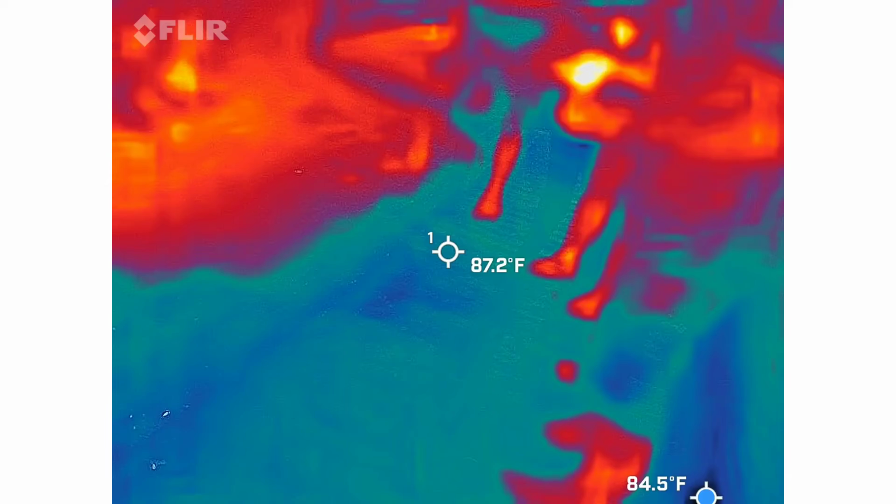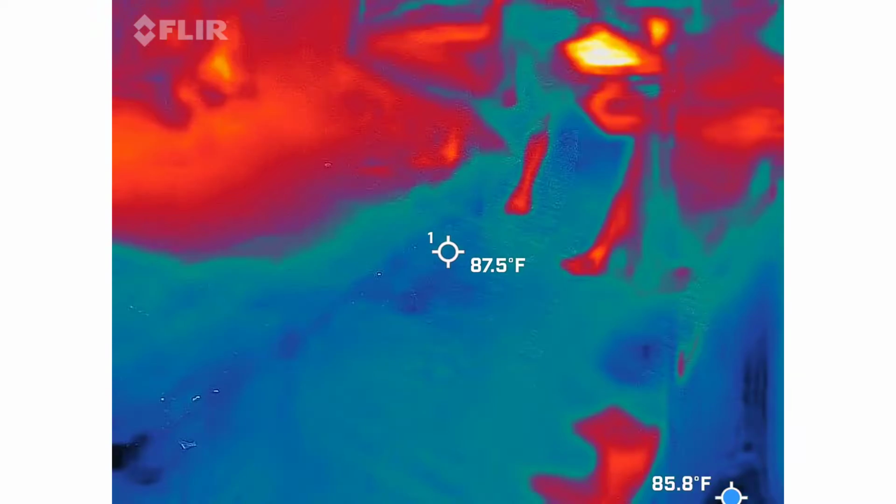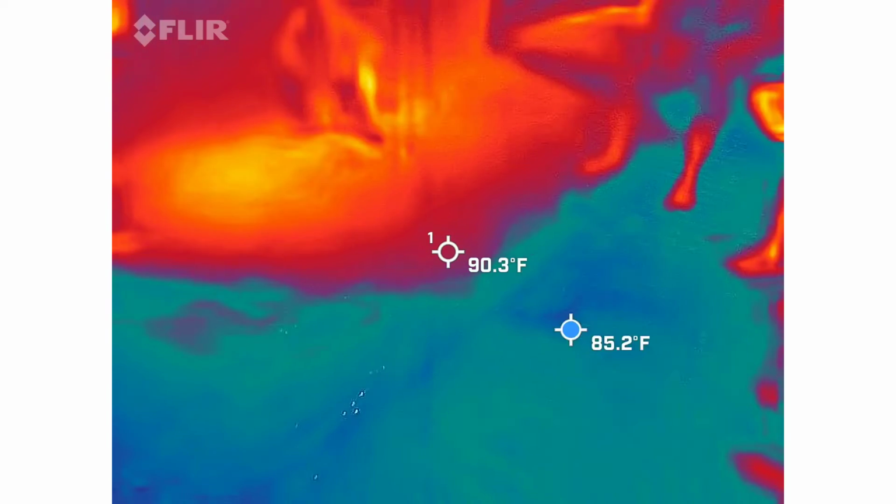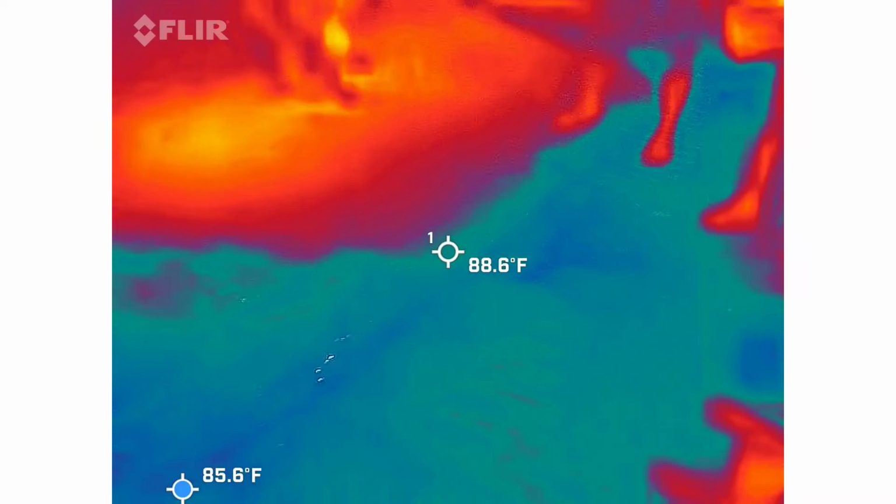Is that the highest it's been? 3.8. All right, go ahead and pick up your device. So again, we don't spend a lot of time here because we're right next to a hotel, but we are going to go up to another alley. However, I can't take you all the way through it.